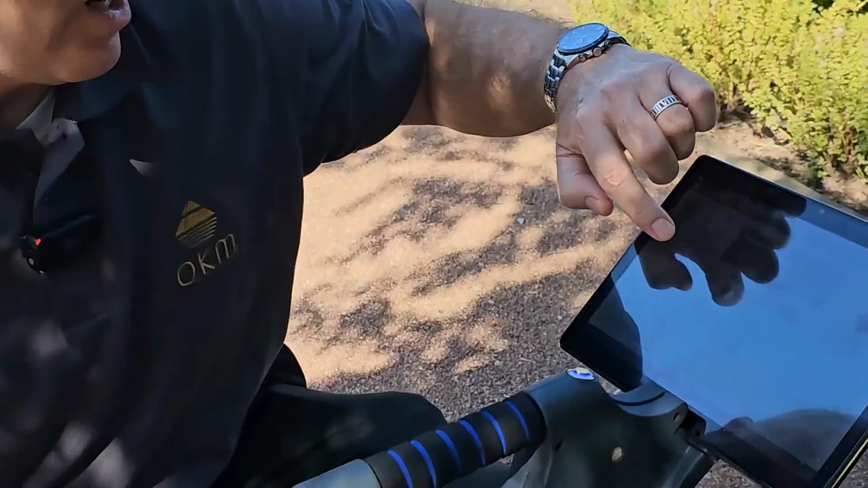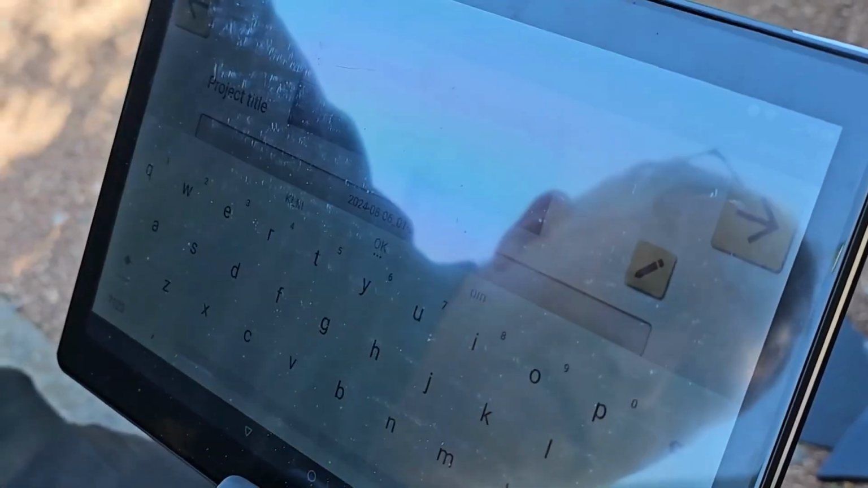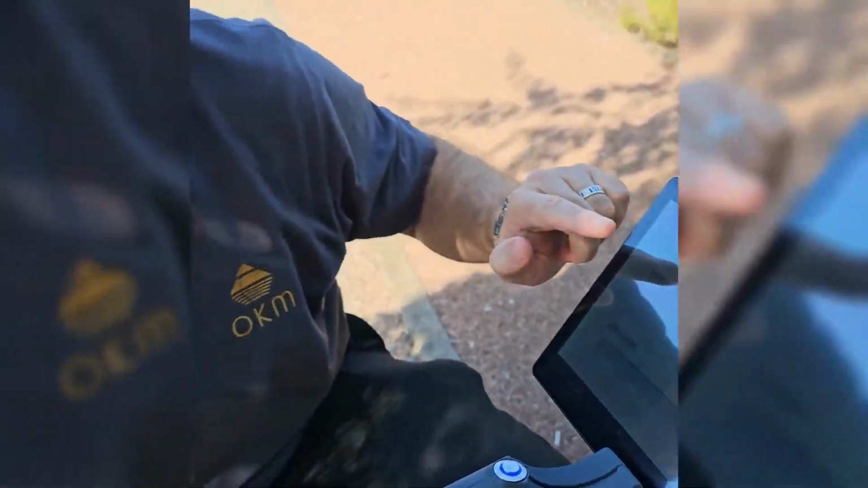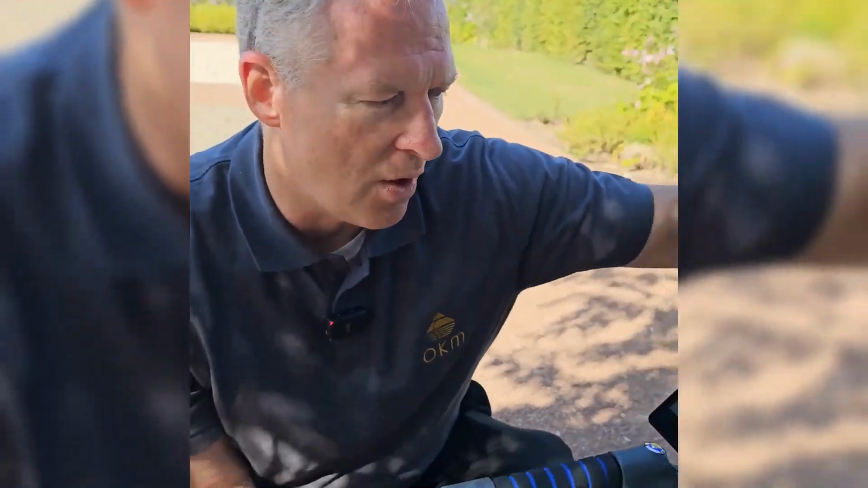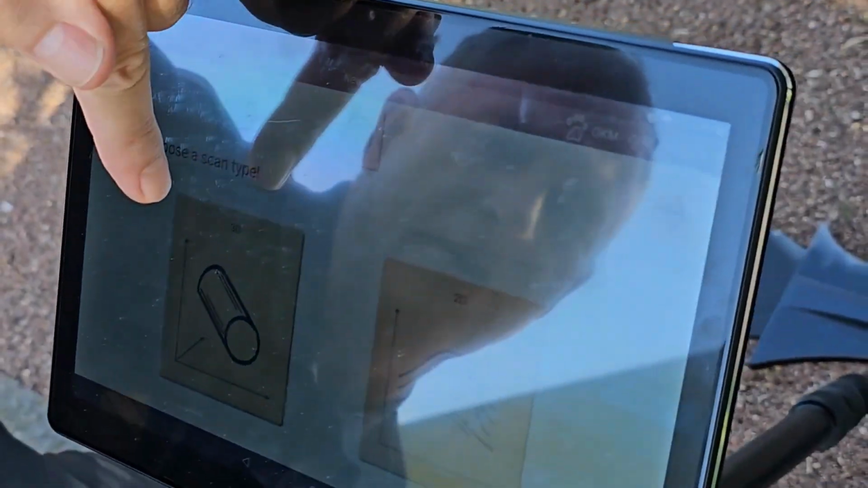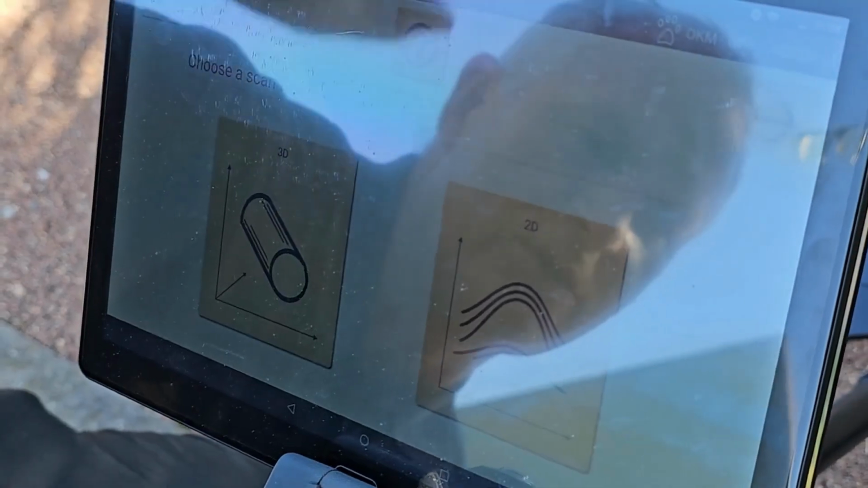So now we'll put in a file name here, and since we're at OKM's headquarters, it's OKM, and we go forward. Here you can give it a project title and a description. Same process, you want to be as specific as possible here so that you're able to go back after you've done the scans to know exactly where the targets were. The next window, we've got 3D and we've got 2D scan with the Gepard. The 3D is so amazing and gives you such a great result.